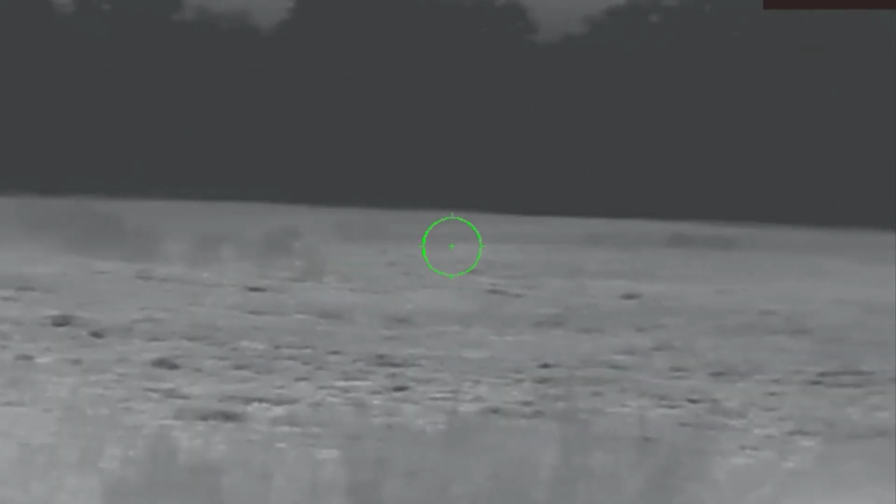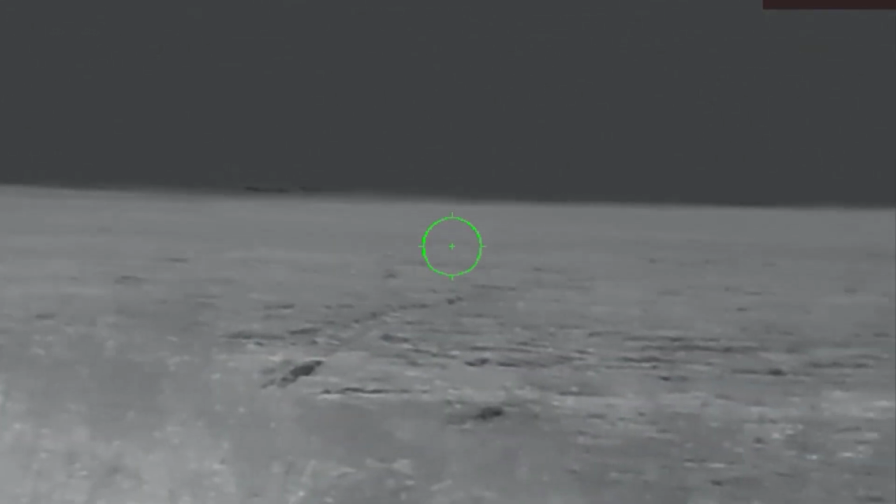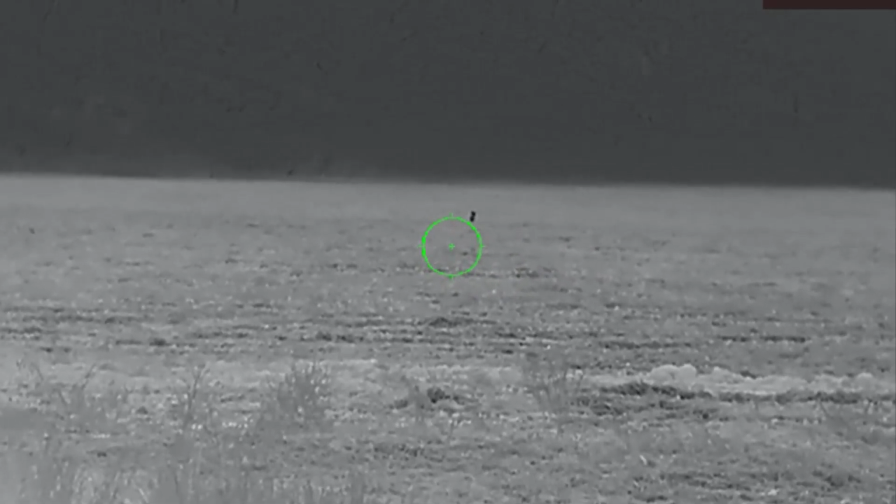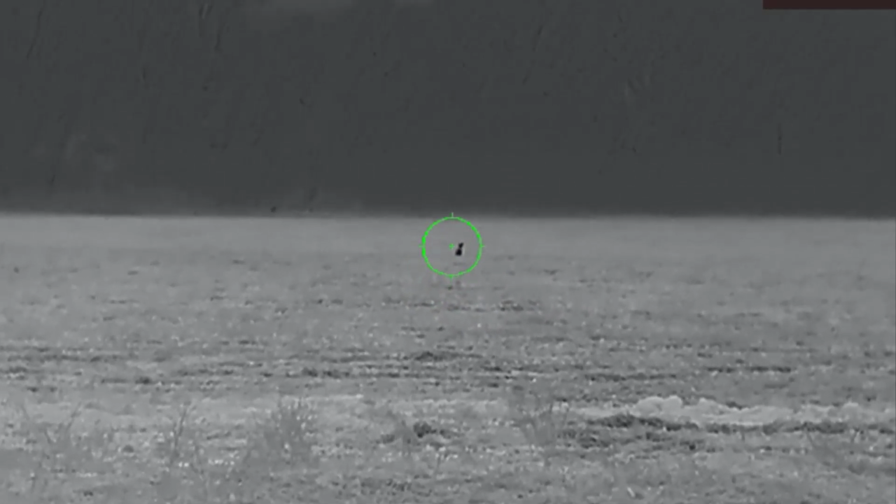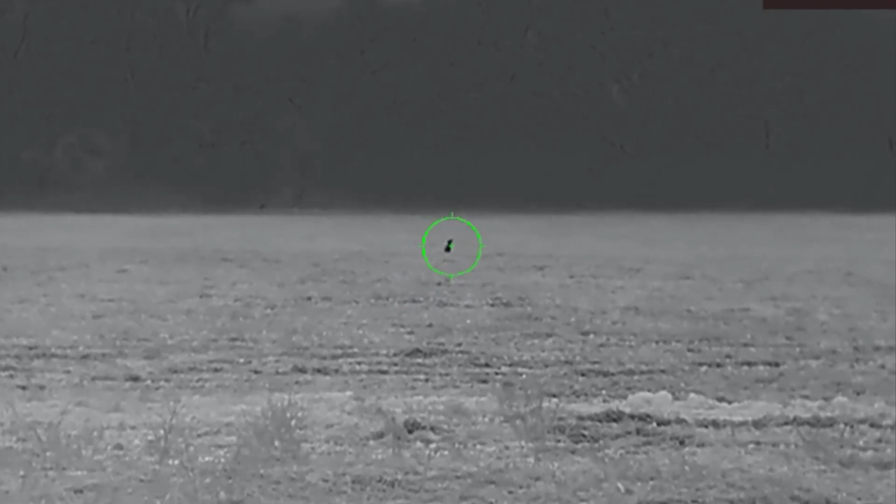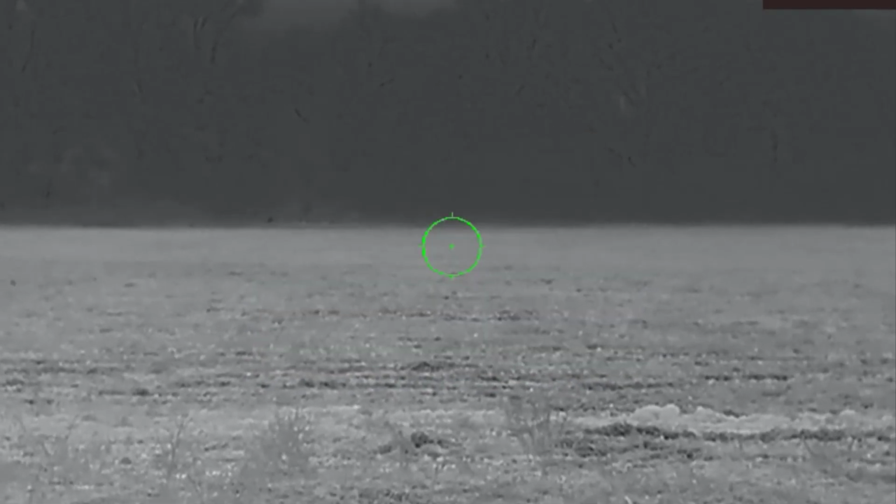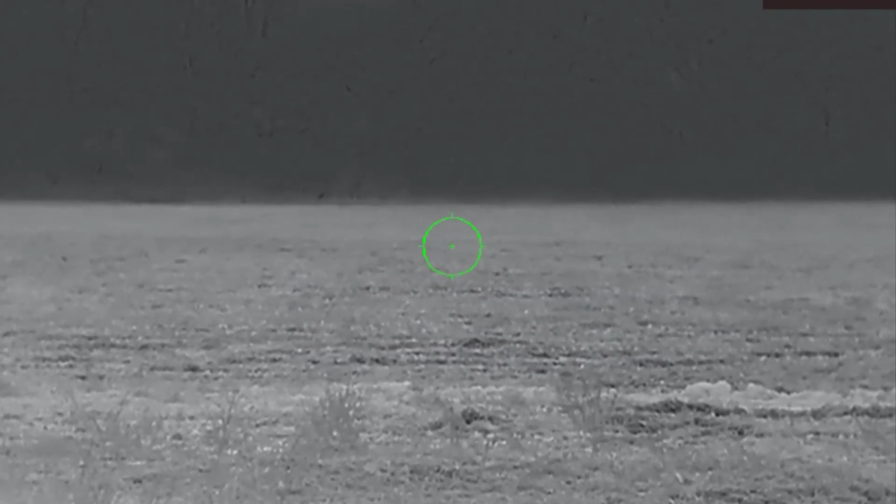So we get down just past the motor, we set up, and you'll see here that I just get set up on it. I'm just starting to, actually, if you look here, I try to push the zoom button to get in because he's a little bit out there, and instead I hit the camera capture button, which pops up the camera. But even before I did that, my buddy Gerald was right next to me. Boom, he shoots it, drops it, and so then it's done.